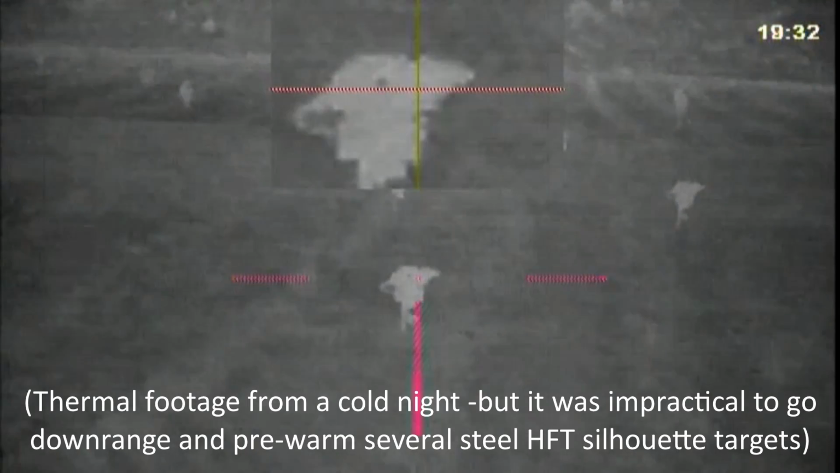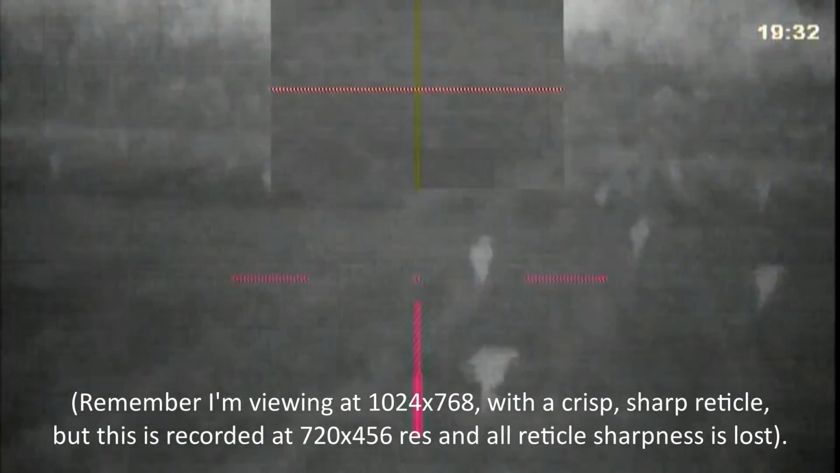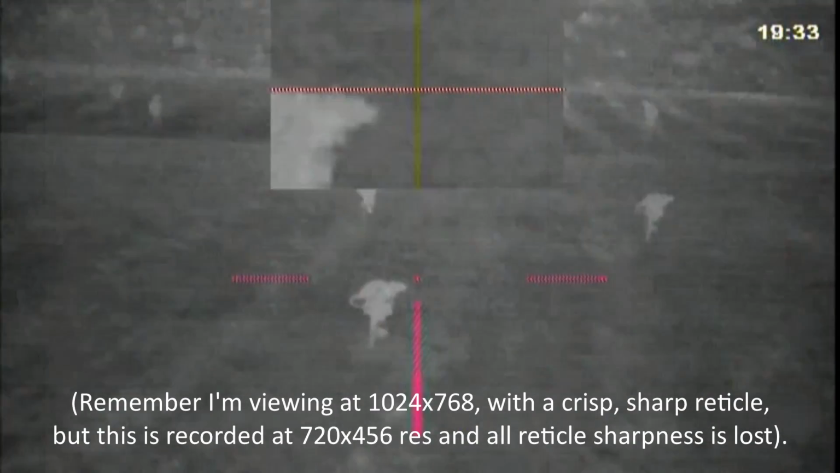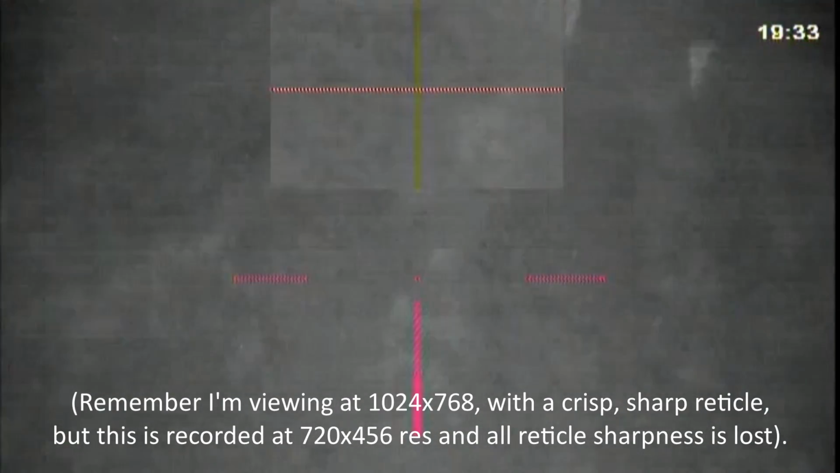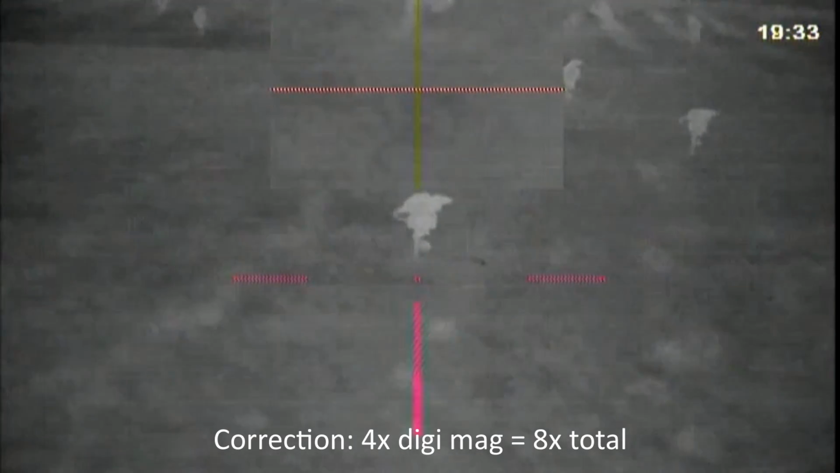Russ Douglas 222, recording for YouTube at Grampian Air Rifle Club, outdoors. There's a couple of us on the range here. I was wondering, how do I warm up the targets so they show, but I can actually see them. I've gone up to full mag here, which is sort of 3 times, which would make it 6 times, I believe.